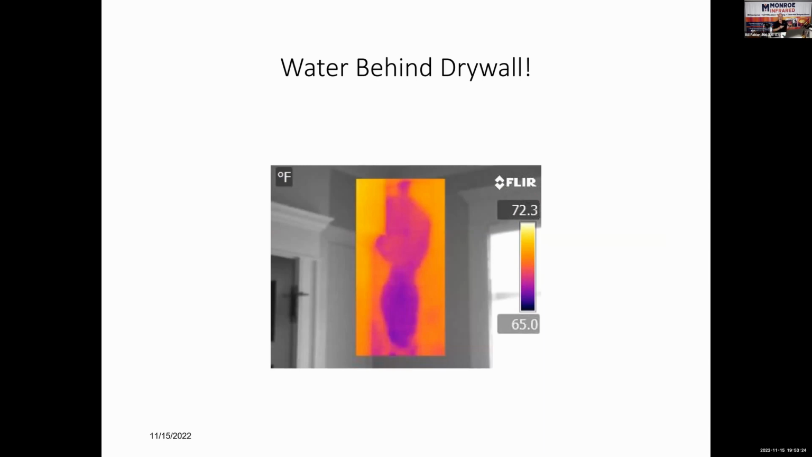But all home inspectors today are probably using moisture meters. But you're not sliding it over every square inch of the wall and the ceiling and the floors. You're putting it on stains, maybe at bottom corners of windows, around the toilets. But this one right here on your screen right now, that thermal anomaly in that corner of that room, this is less than a 2-year-old house.